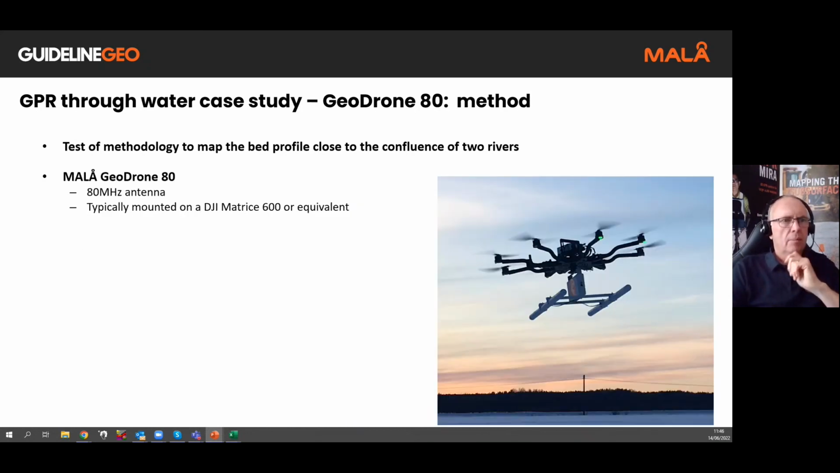So this is the Geo drone mounted on a DJI Matrice 600. It needs to have a lift capacity, in this case of around 5 kilograms, for the weight of the GPR.